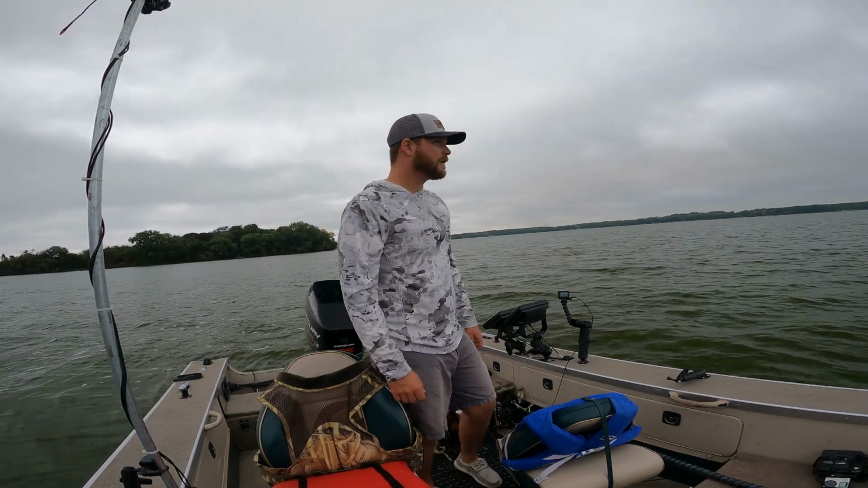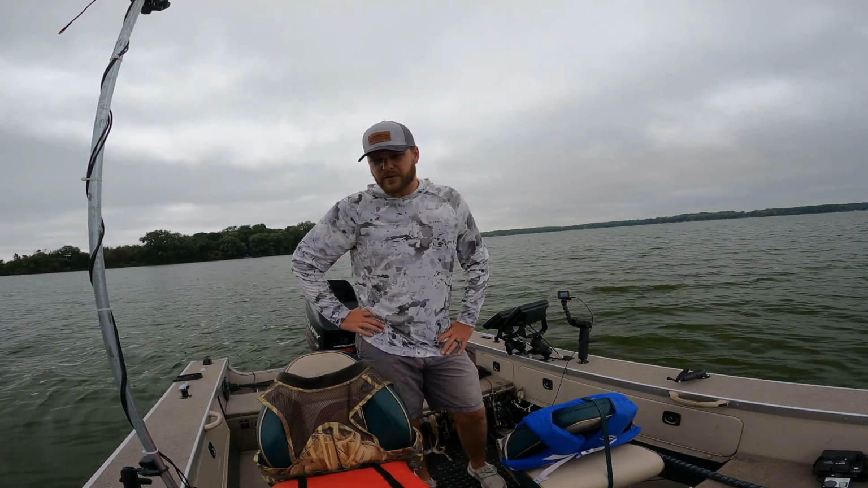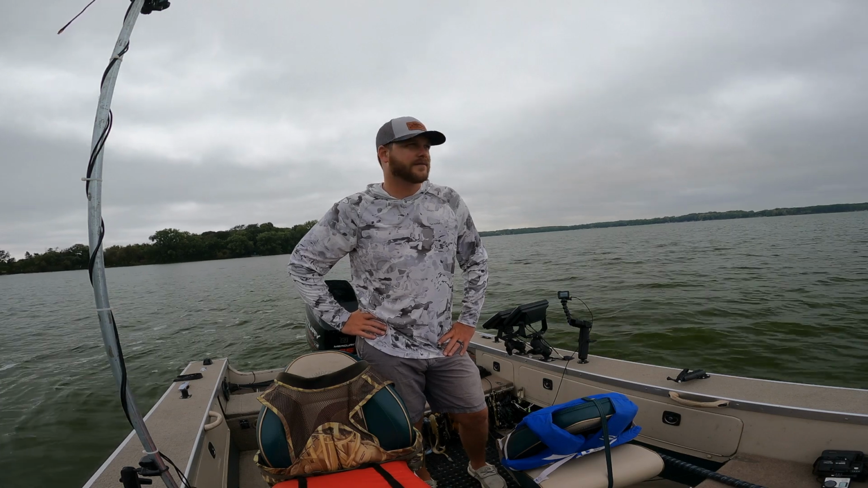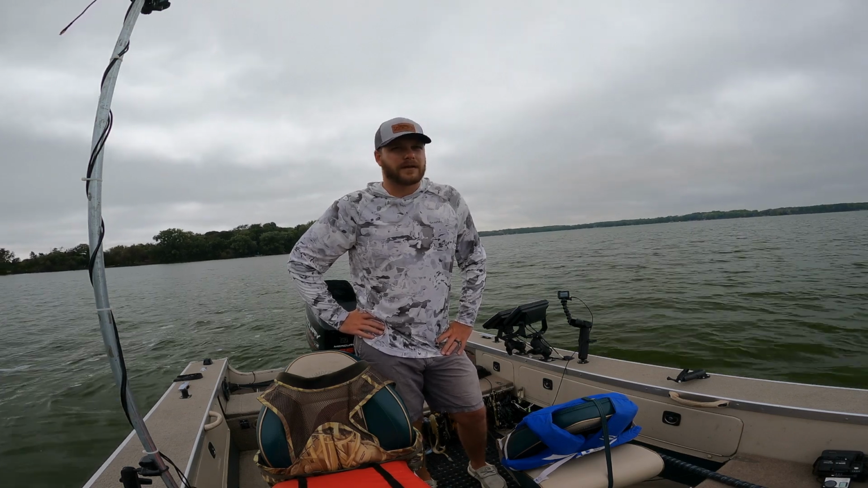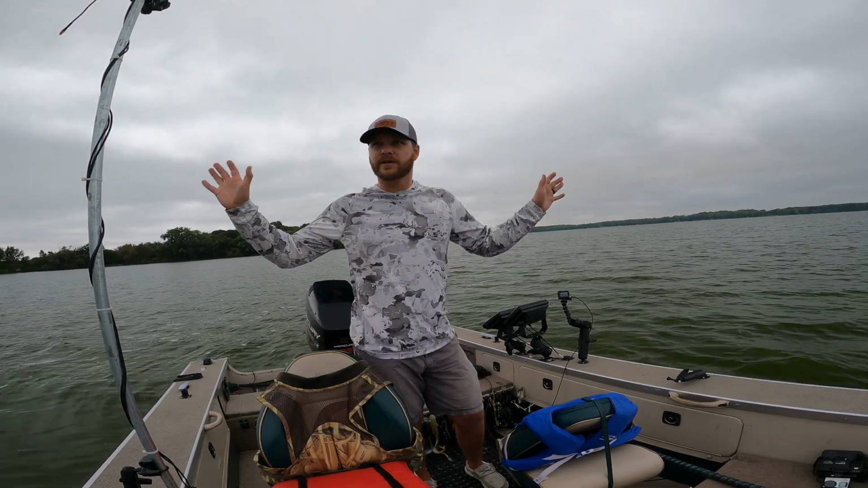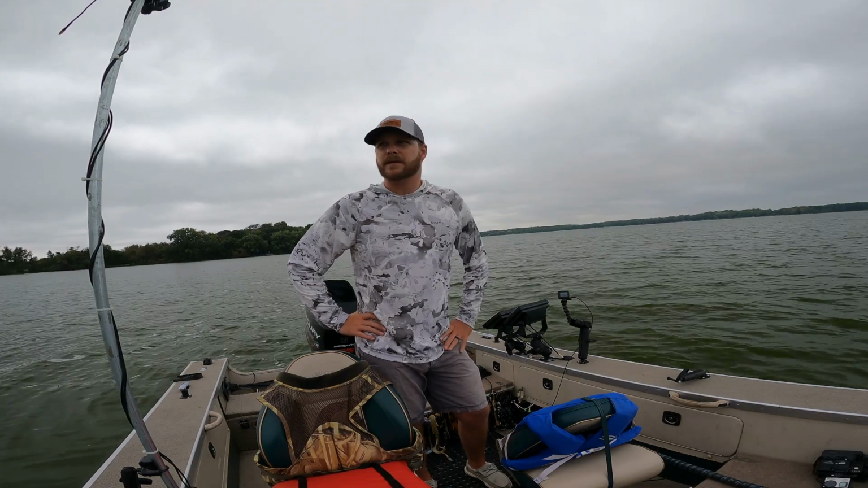It's not real big, so we should be able to cover most of it. I think the fish are gonna be pretty shallow if I had to guess. Water temps are right around 70 degrees. It's mid-September. We're kind of in a cold front right now, post-frontal conditions, good overcast day. One of the only overcast days I've fished all year. So we're gonna see what we can make happen out here.